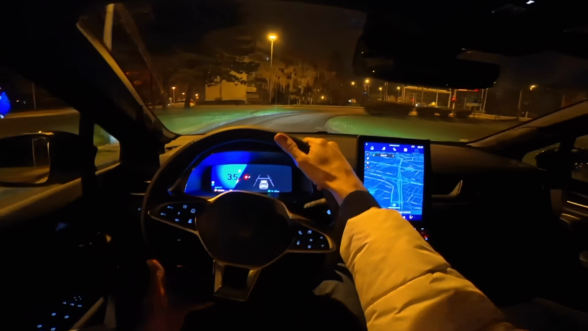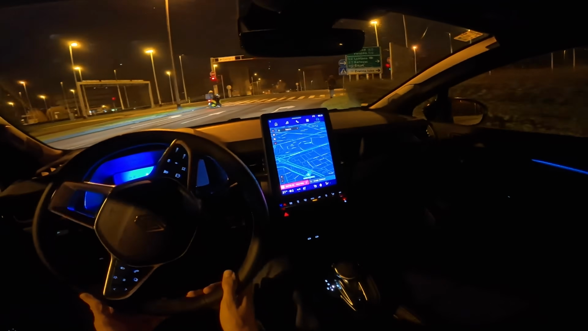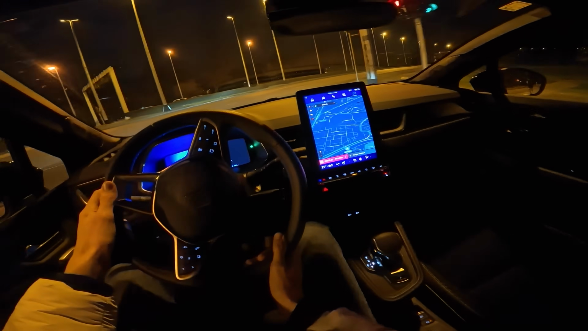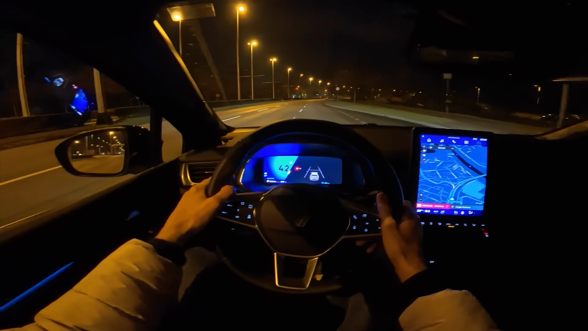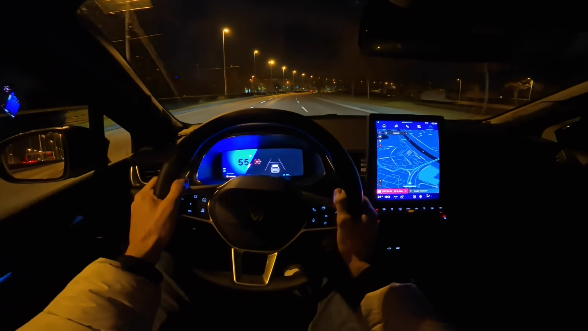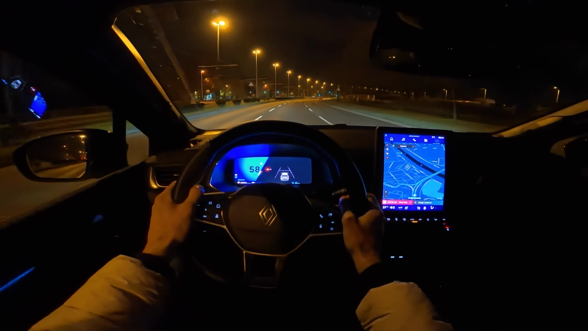Now with the B mode or braking mode, you can drive one pedal for the most part, but the car doesn't fully stop like Tesla or Volvo or Polestar EVs. It continues moving forward like a classical automatic.